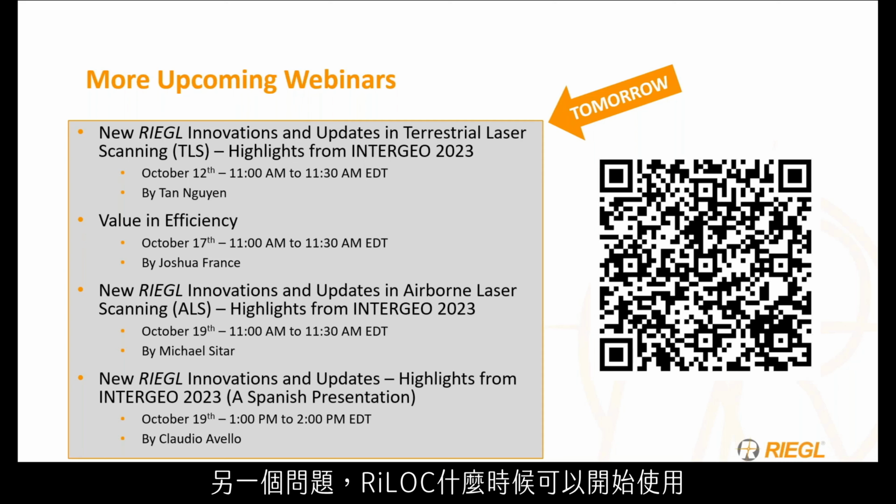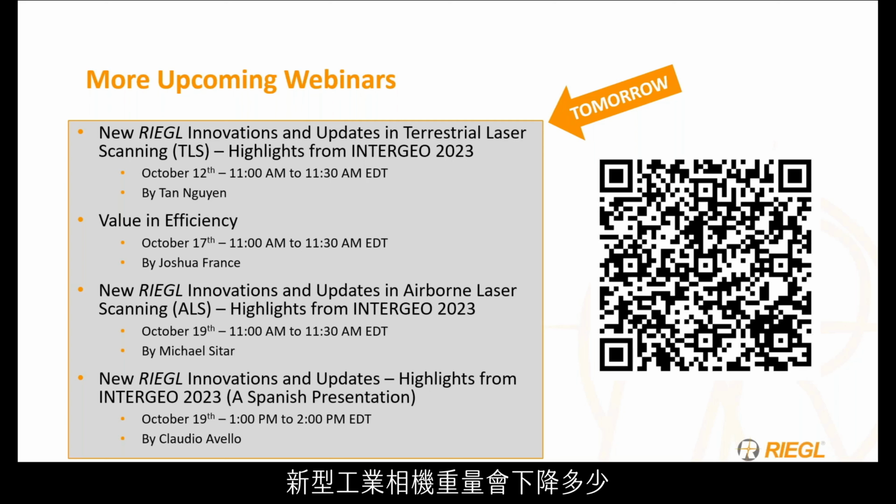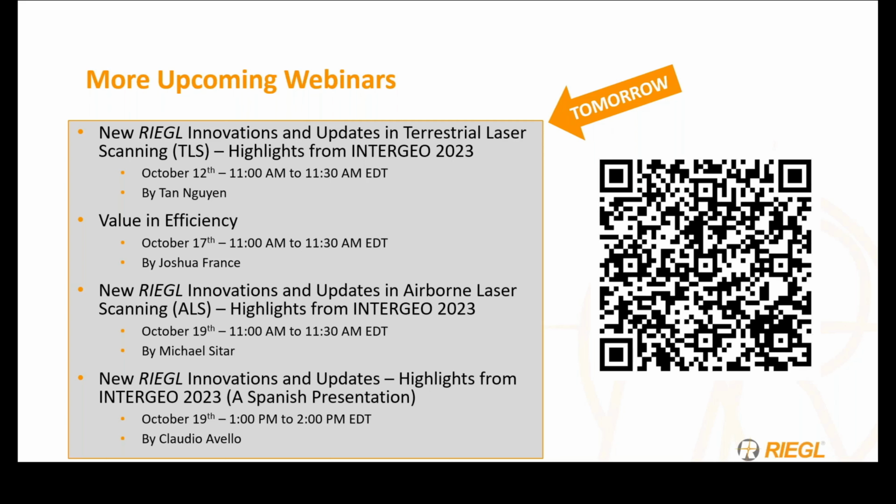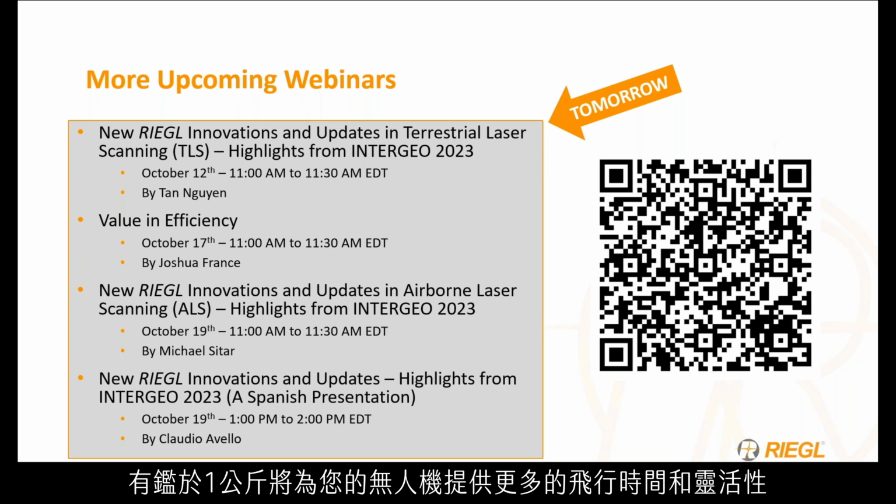Another question. When will RIEGL be available? As of right now, RIEGL should be available next year around the beginning of Q2. How much will the new industrial camera drop in weight? Overall, the new industrial camera should drop something around a kilogram of weight off of the entire system payload weight. This is going to allow for longer flight times, given that 1 kilogram will give a lot more flight time and flexibility for your UAV.